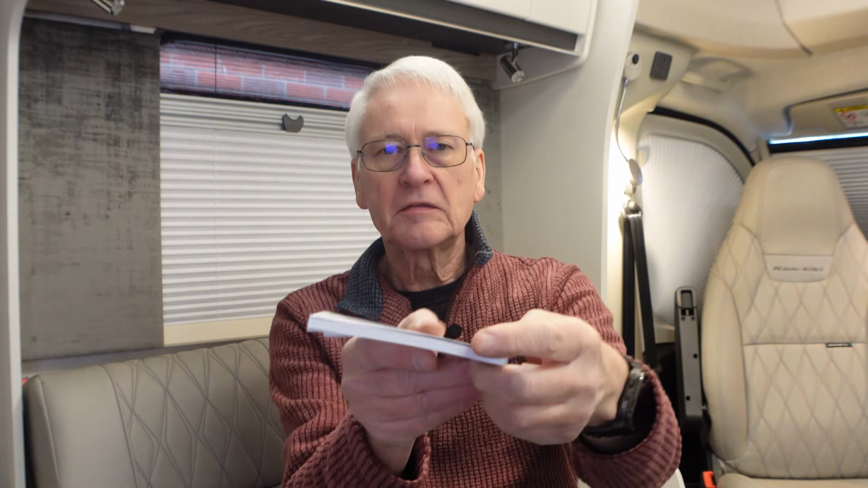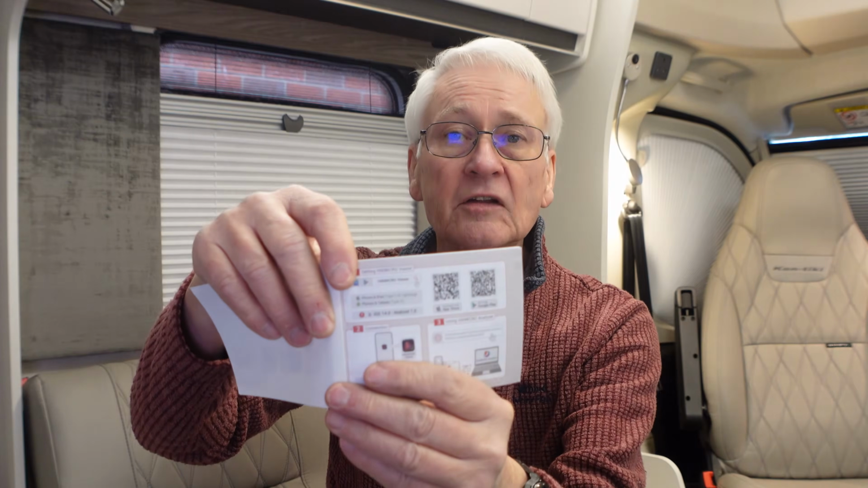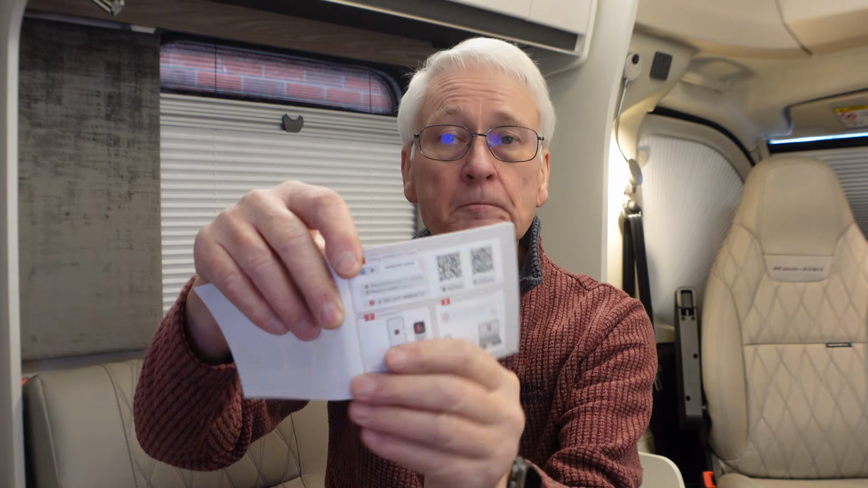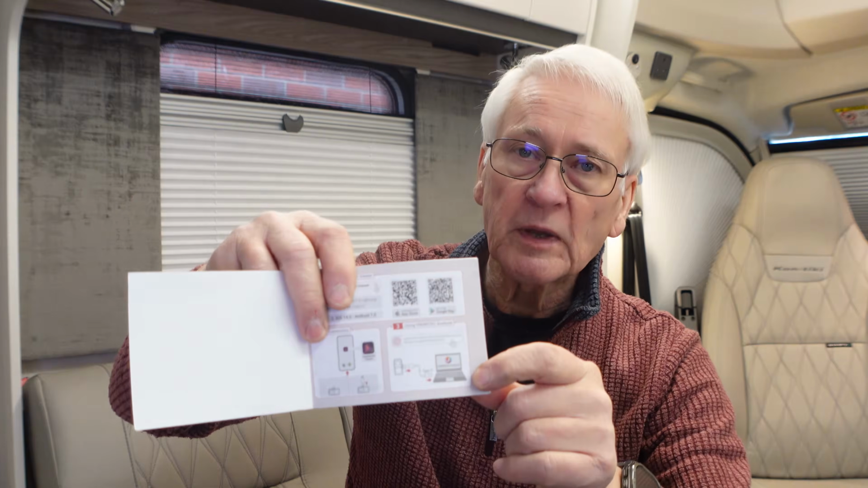Let's have a look at the quick start guide first of all. Quite a thick booklet, but there's only a couple of pages in there, and there's a very nice little getting started guide that you can go through. And it just shows you downloading the app. So that's the first thing you need to do, is download the app, connect it to your phone, and off you go. Now it does show you on here using it with a PC.